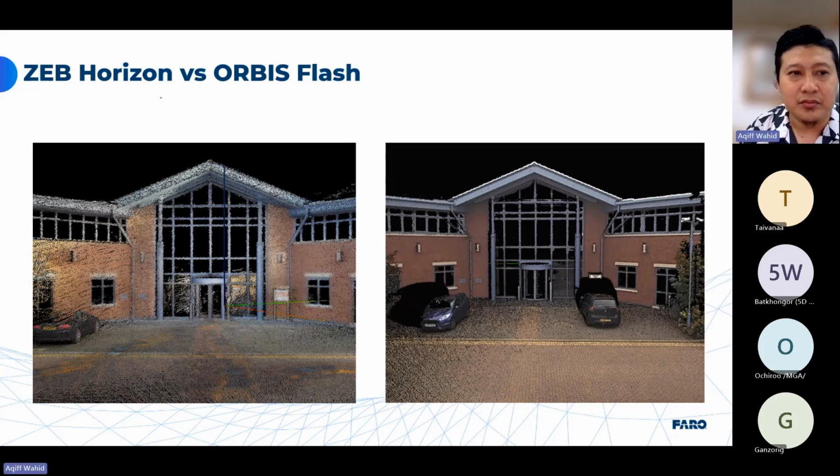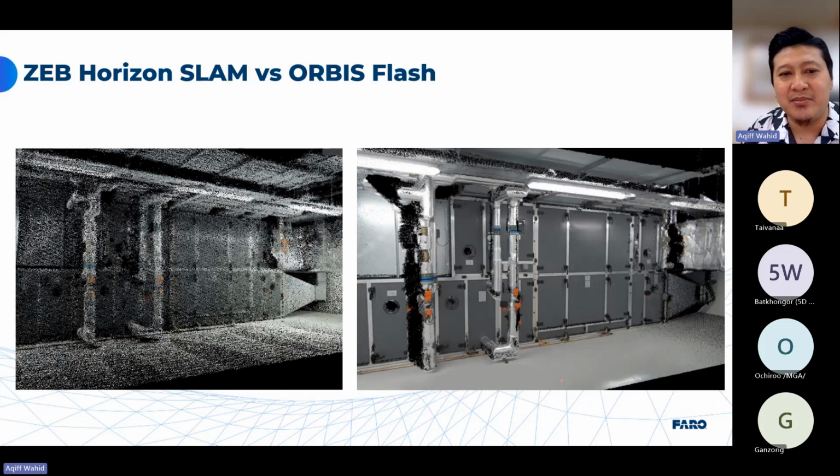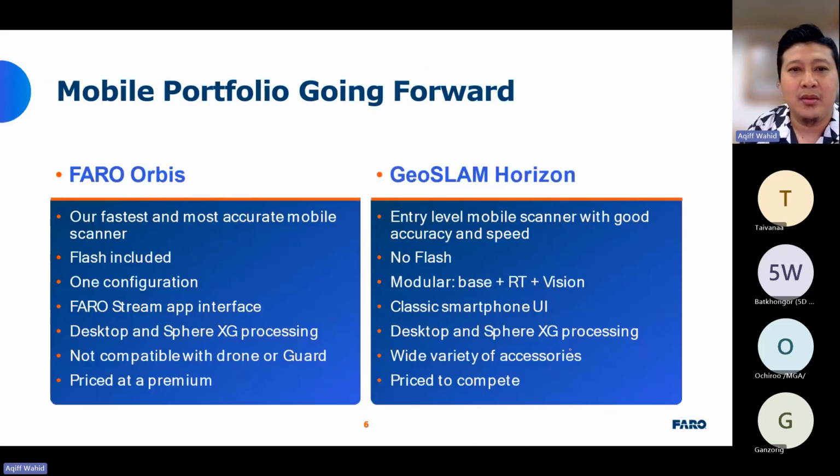This is the quality of Orbis data, which is comparable to classic terrestrial entry-level scanning results. Yeah, so ZEB Horizon SLAM, previously the data is just like this. With Orbis Flash solution, you can even see some of the numbers in here, which is way better than the original SLAM. Yeah, another example. Previously, we don't have enough points. Point density is not that dense, but with the Orbis Flash, it's dense enough. And then you can even see the very good details in this example.